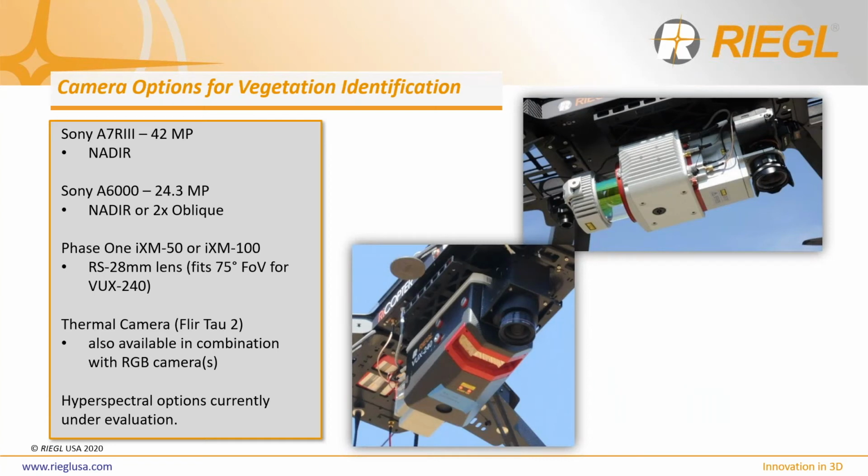Here we look at camera options for vegetation identification. The VUX-1 UAV emits a laser pulse that is 1550 nanometers, but if different leaf characteristics require sensing from different electromagnetic frequency ranges, then we do have additional camera options available.